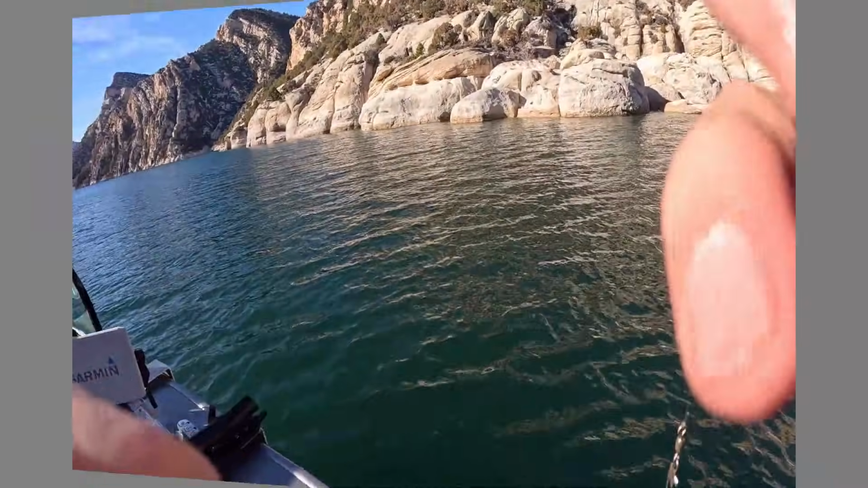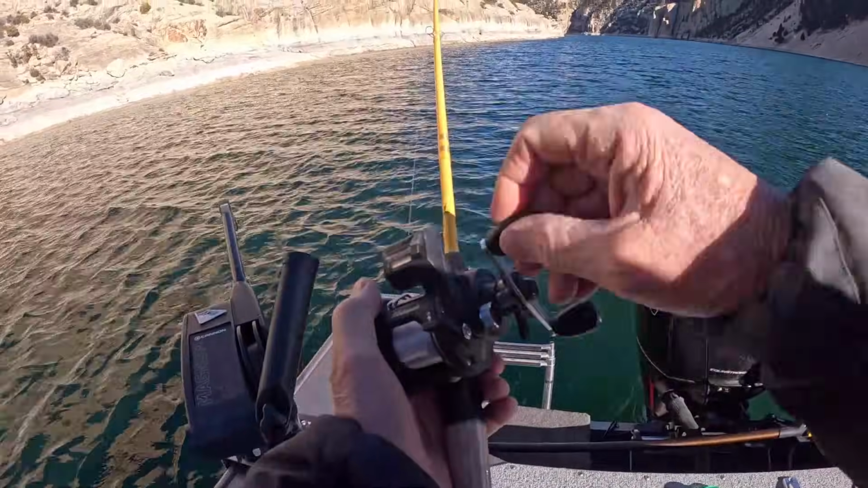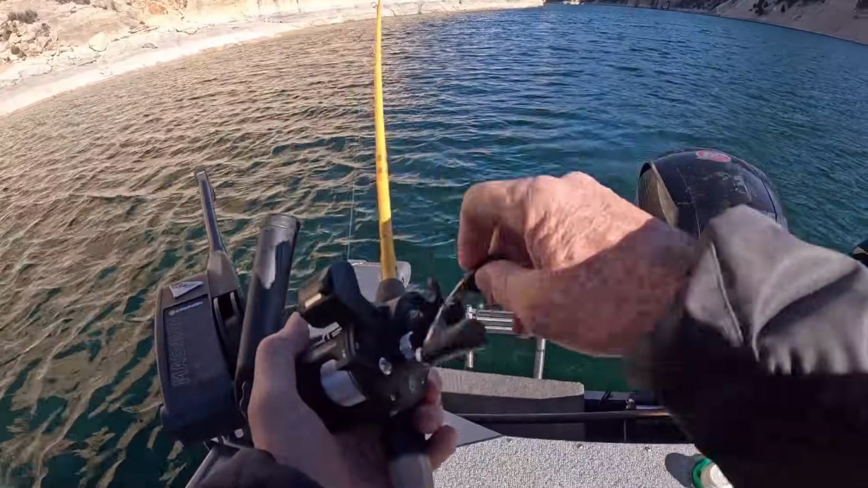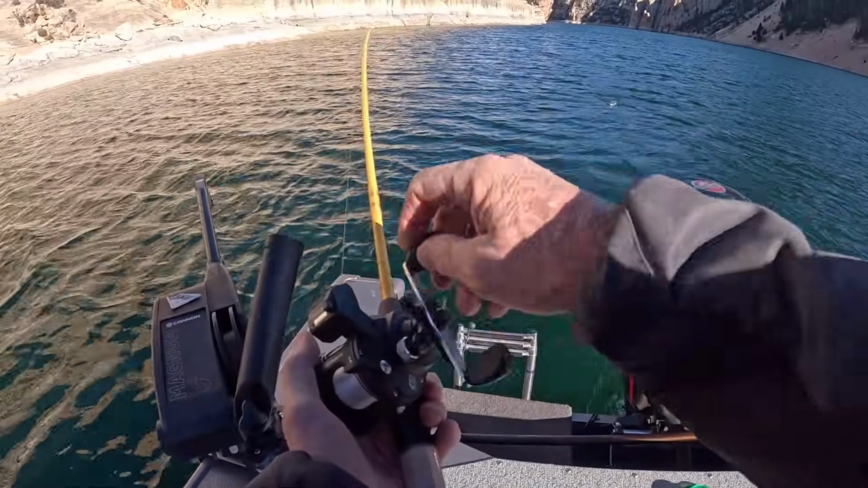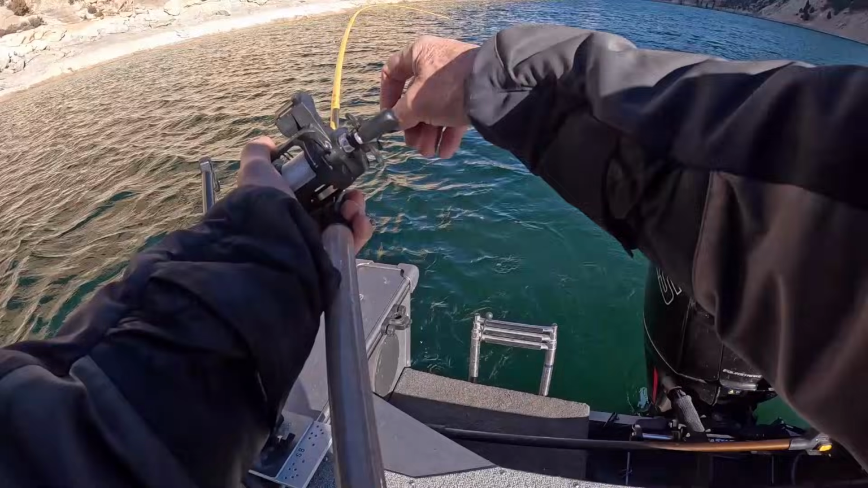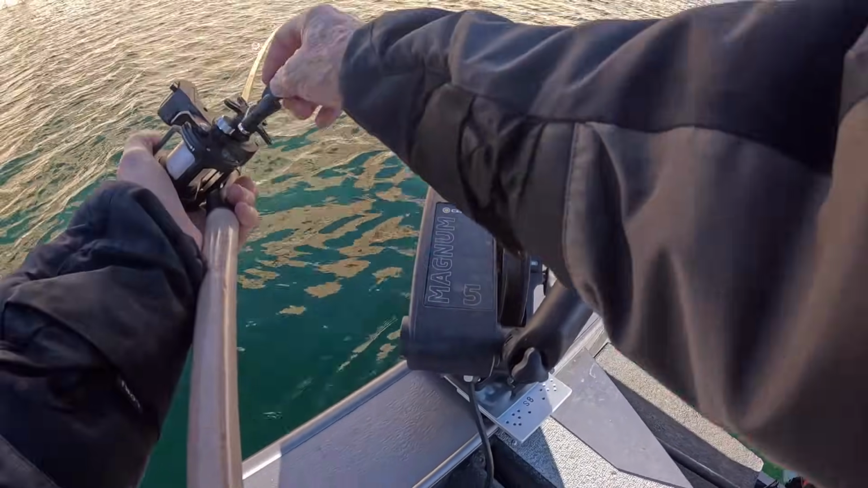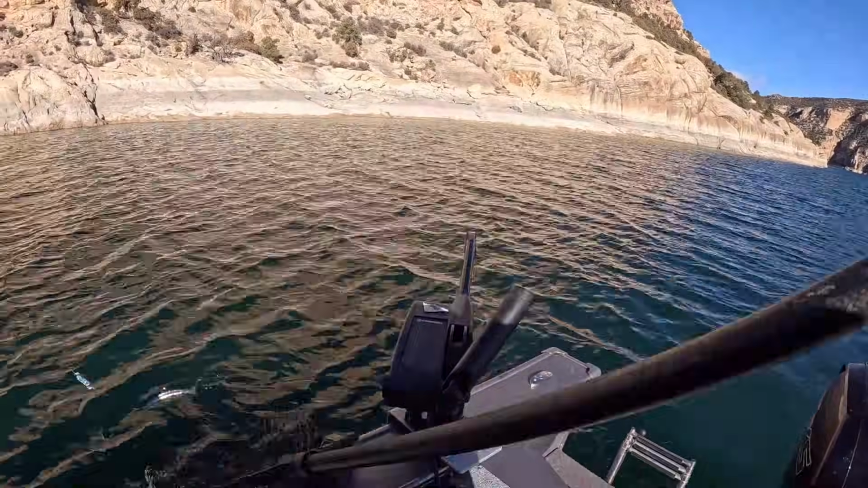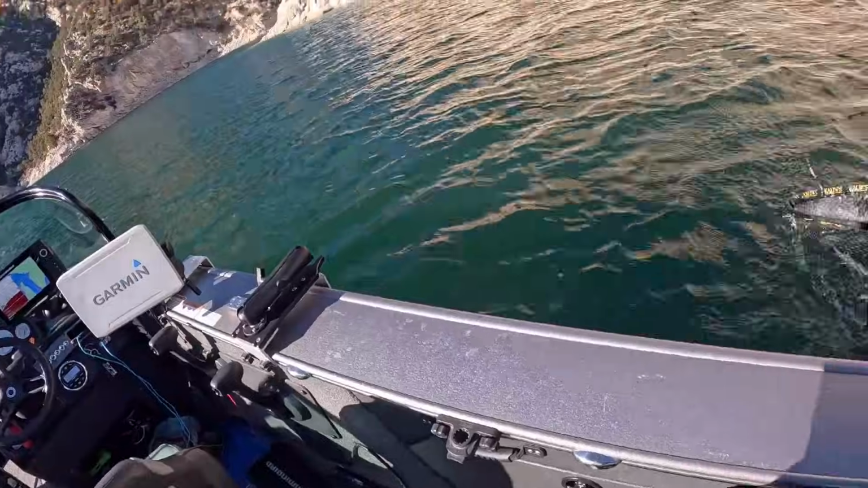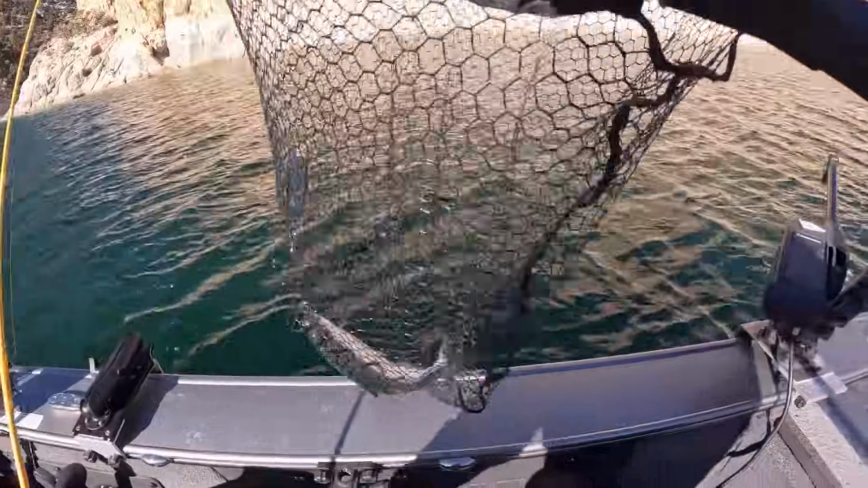All right, just might have my first kokanee on. Came to the surface really quickly. Seems to be a strong fish. I don't know where it's going to end up going. I don't know whether it's going to come over here, whether it's a rainbow, whether it's a kokanee, but I'm going to probably net this fish if I can, just to be sure. And it's a kokanee. There we go.